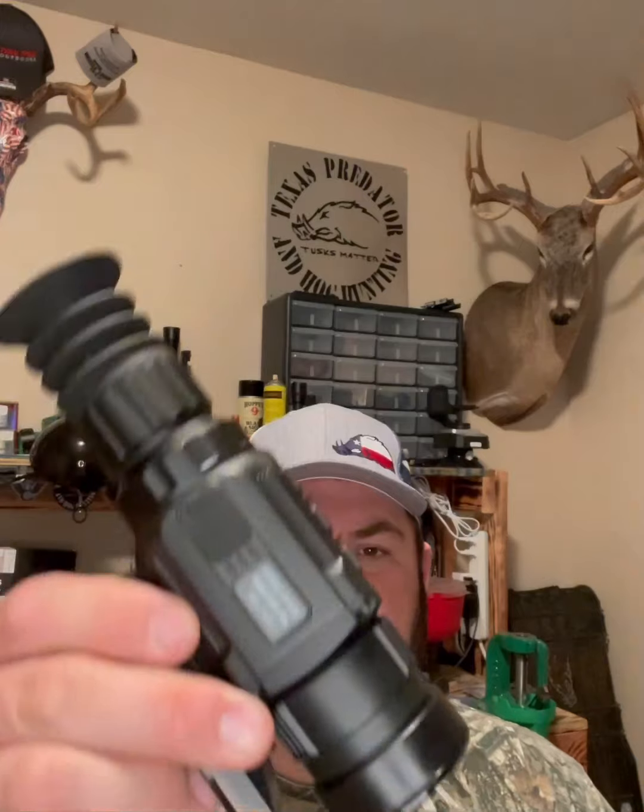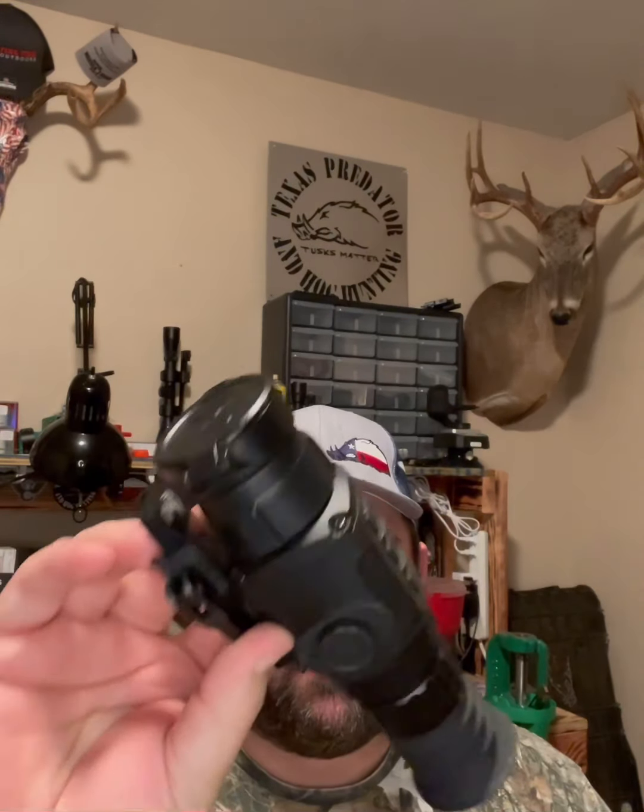Today I want to talk to you a little bit about the AGM TS35 and the Bearing Hogster 35R. We're going to start off by talking about the Rattler TS35 from AGM.